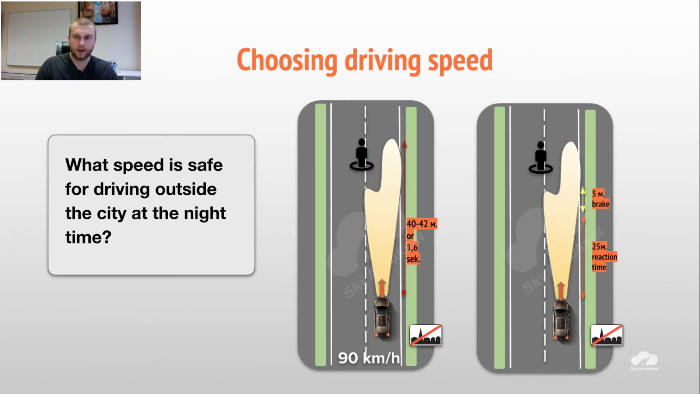Then 5 meters while the brakes are being applied, and 46 meters is the proper braking distance. So you see, you will definitely not stop in front of this pedestrian. That's why if you are driving outside of the built-up area using headlights, it's better to choose 50.